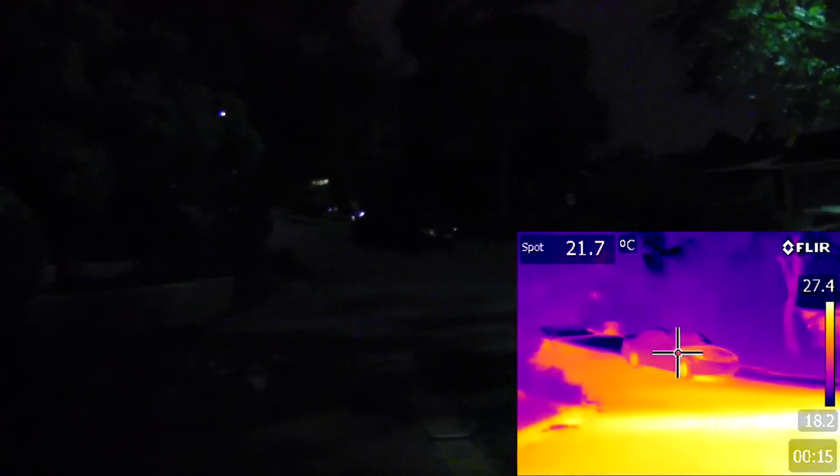And there is a street light out here, so you can actually see some stuff now on the main camera. And there's a car up there. I can see it much more easily than I can with my own eyes. It really stands out. And there's the front garden. There's the front door. You can see our platypus lit up. Let's go in and have a look at our platypus.